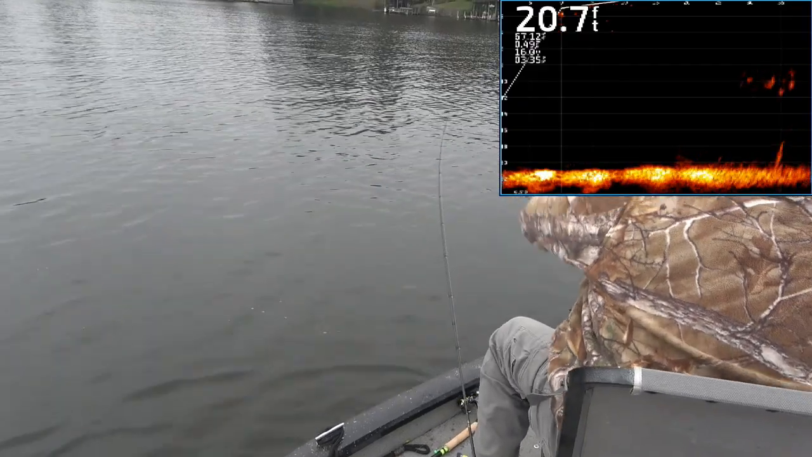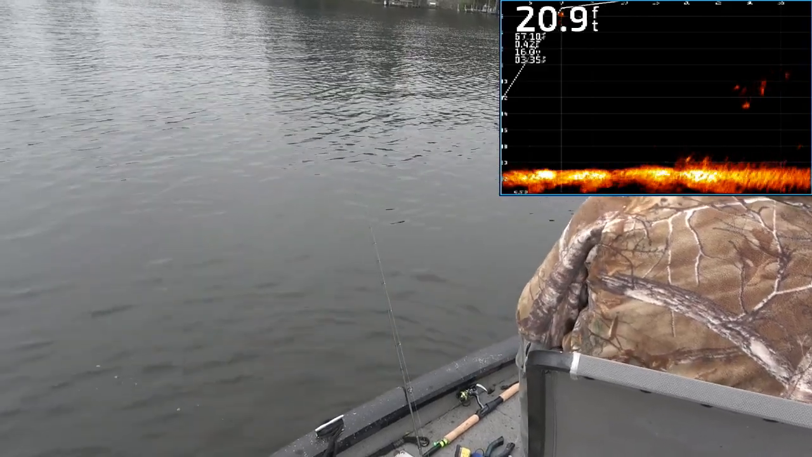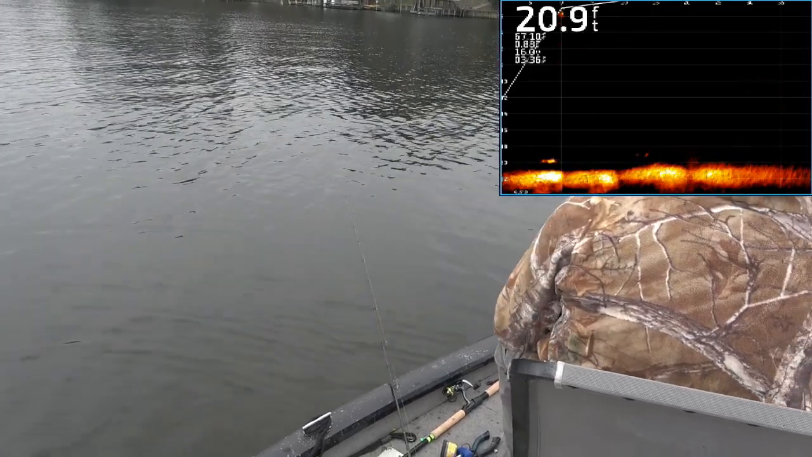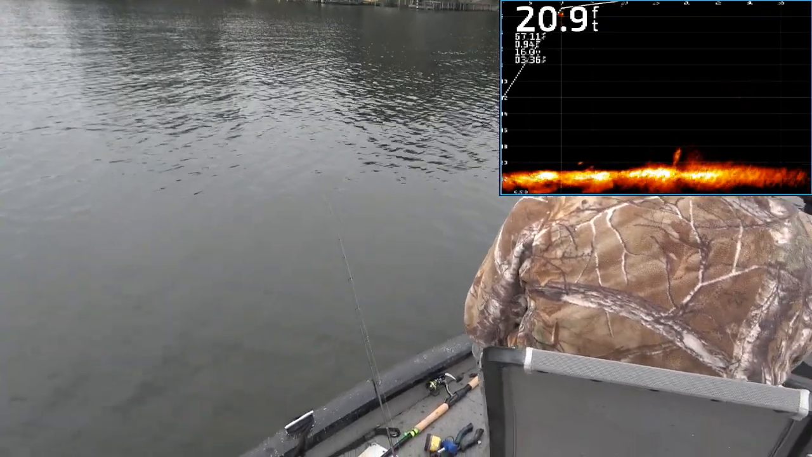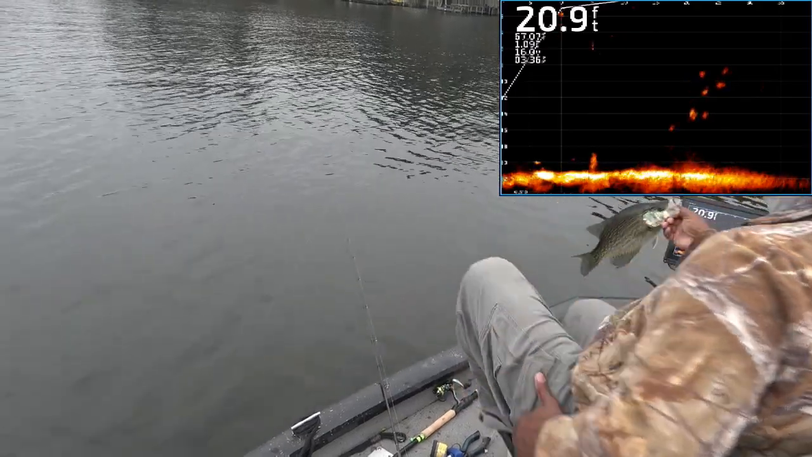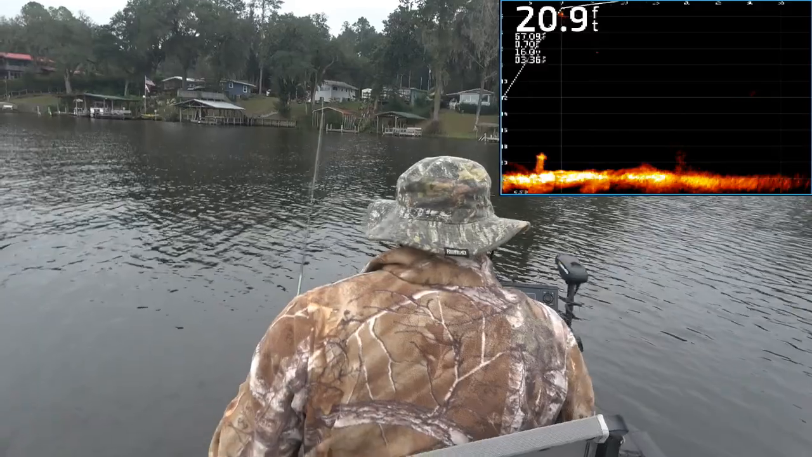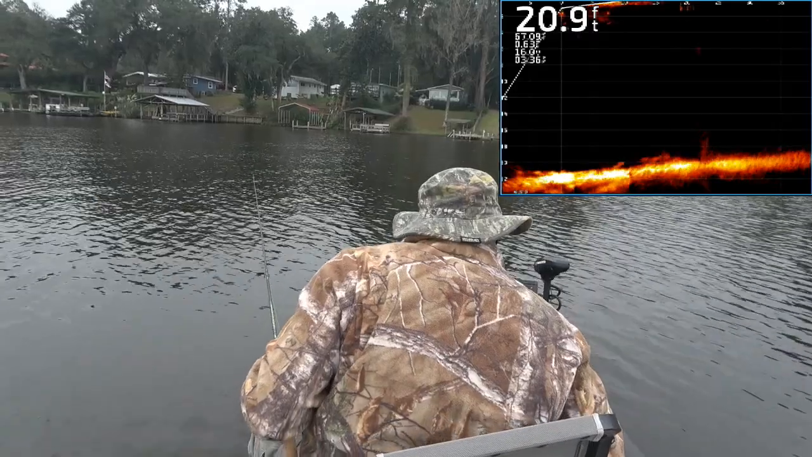So once again, these fish are getting out there like 30 foot on me, so I got to run them down a little bit. I got to keep them there on the screen. Keep them right there while I throw this one back in the live well, and then see if I can get back on them before they move. Where did they go? I lost them. Where did they go?